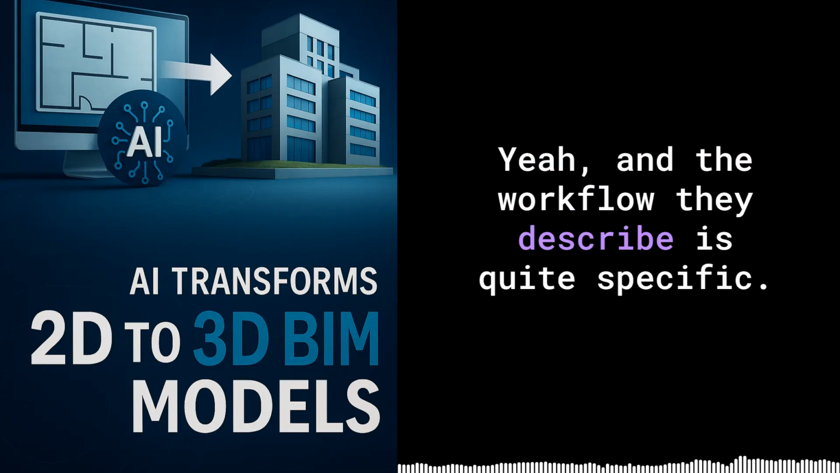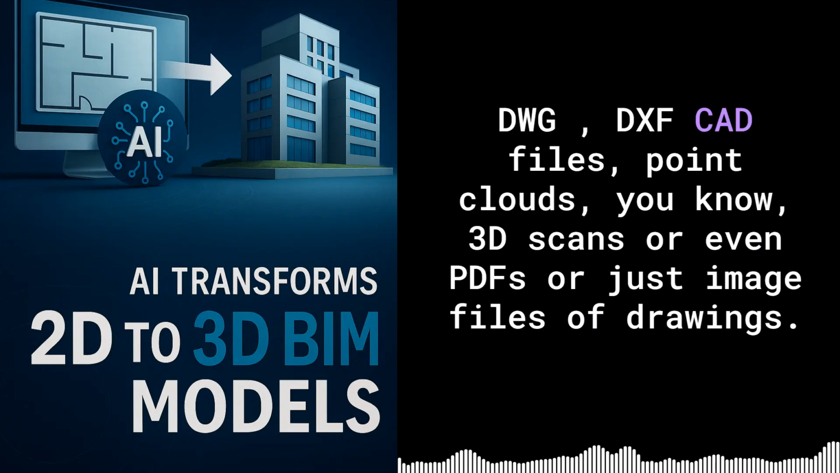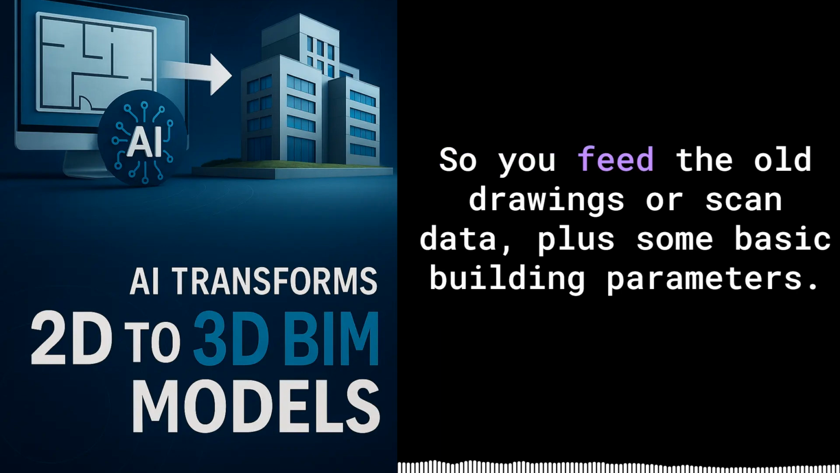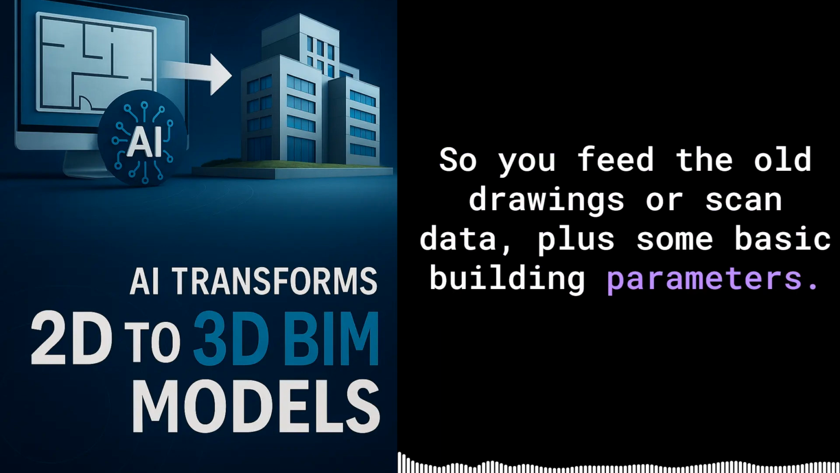And the workflow they describe is quite specific. You start by giving them the input data. That can be pretty varied: DWG, DXF CAD files, point clouds, 3D scans, or even PDFs or just image files of drawings. You also give some basic info about the building type, area, number of levels, typical floor heights, that sort of thing. Okay, so you feed it the old drawings or scan data, plus some basic building parameters.